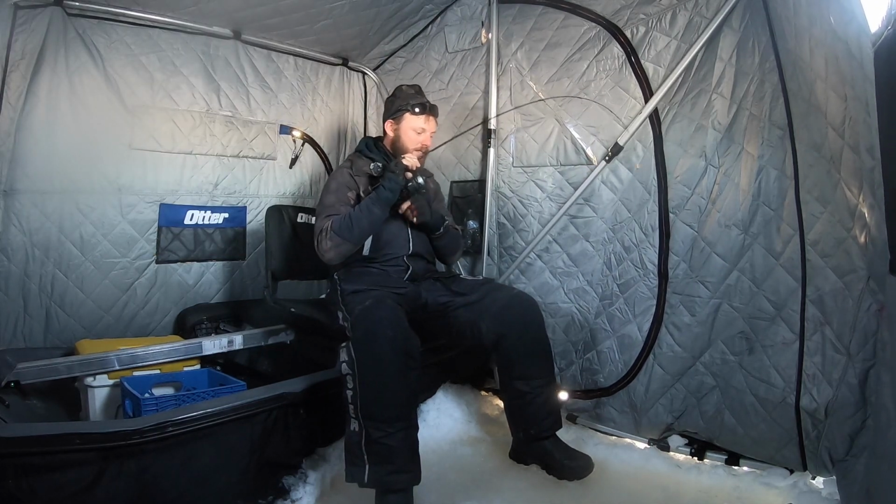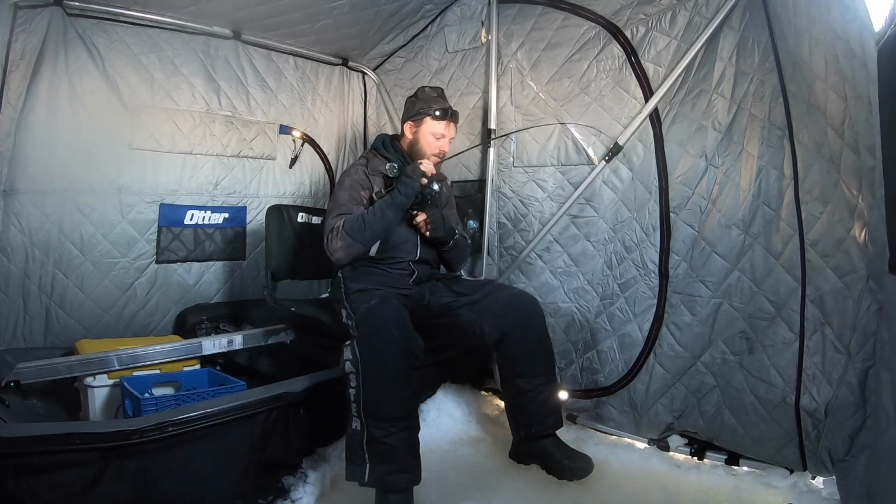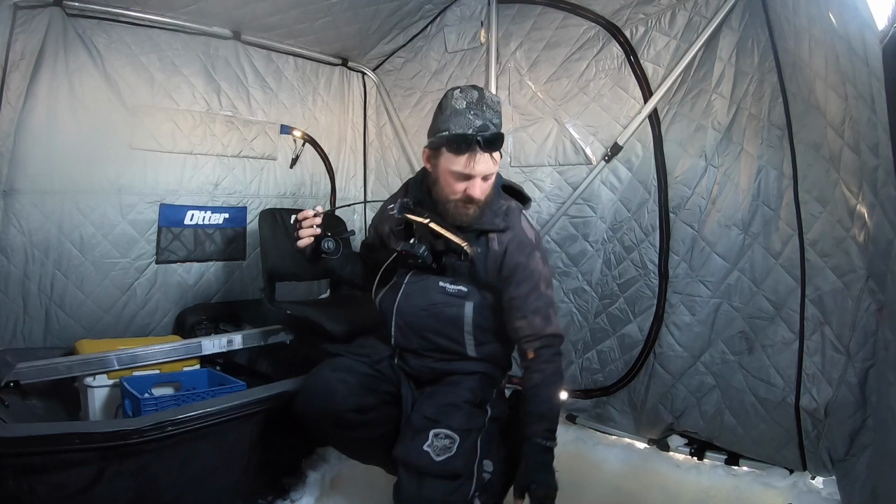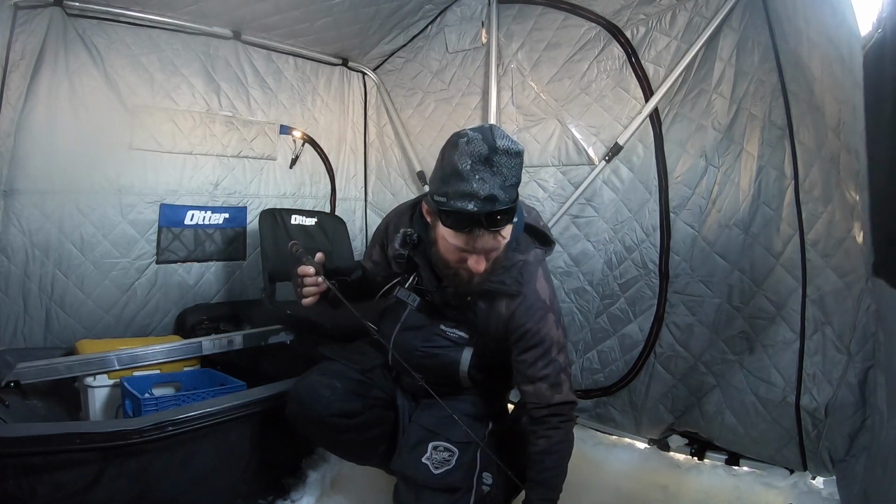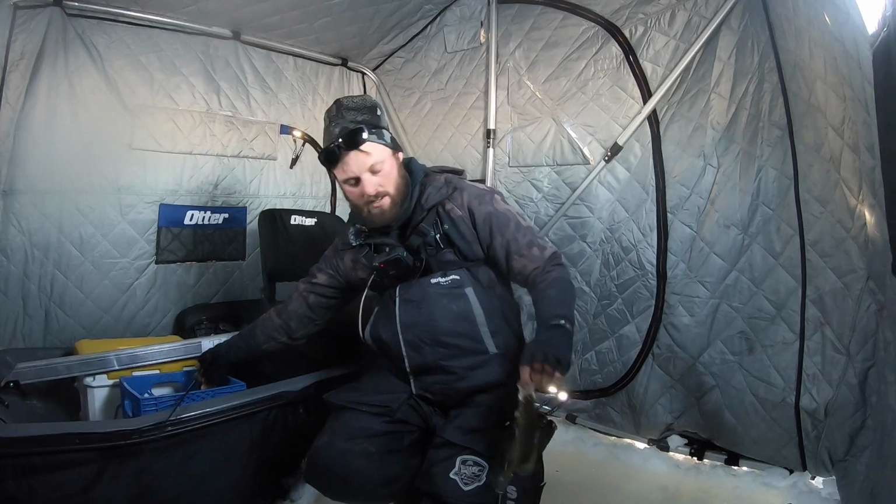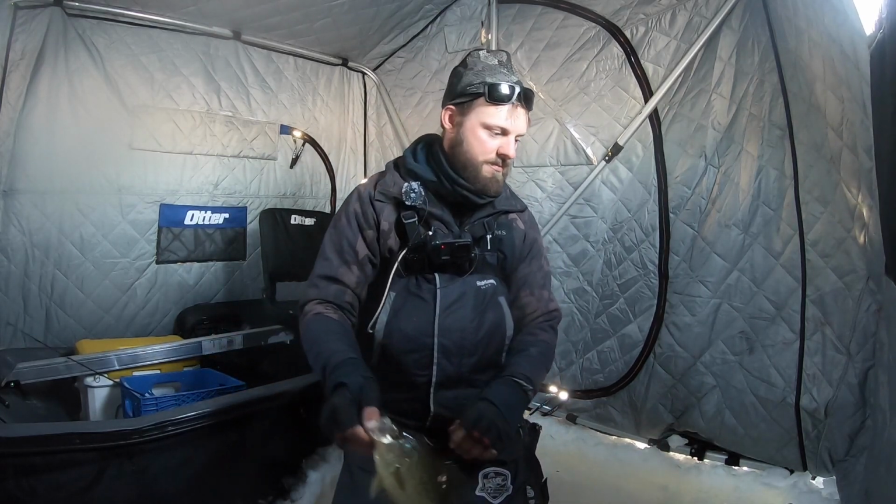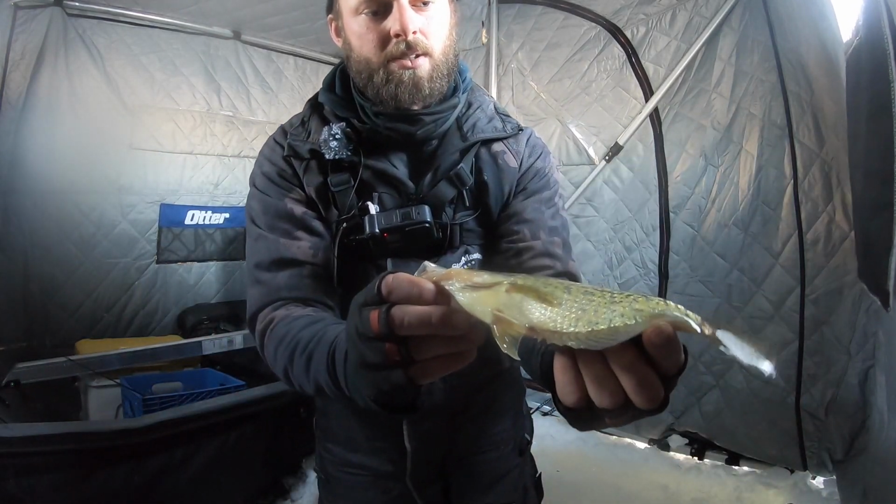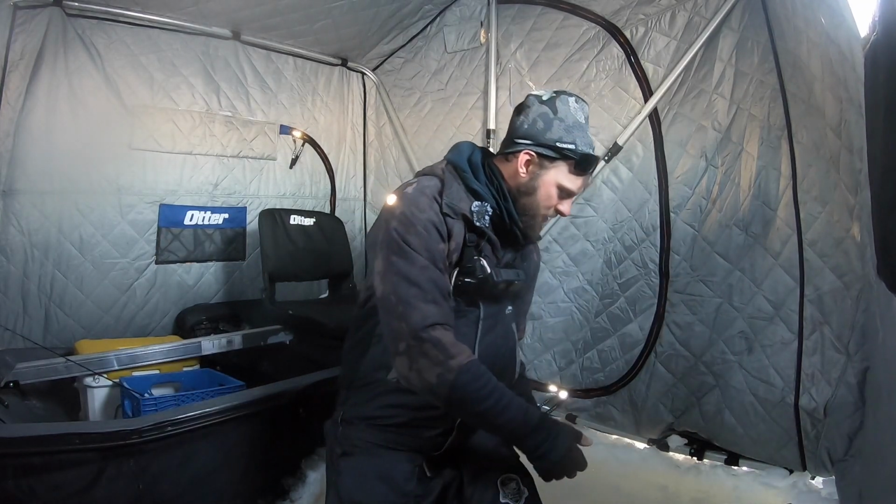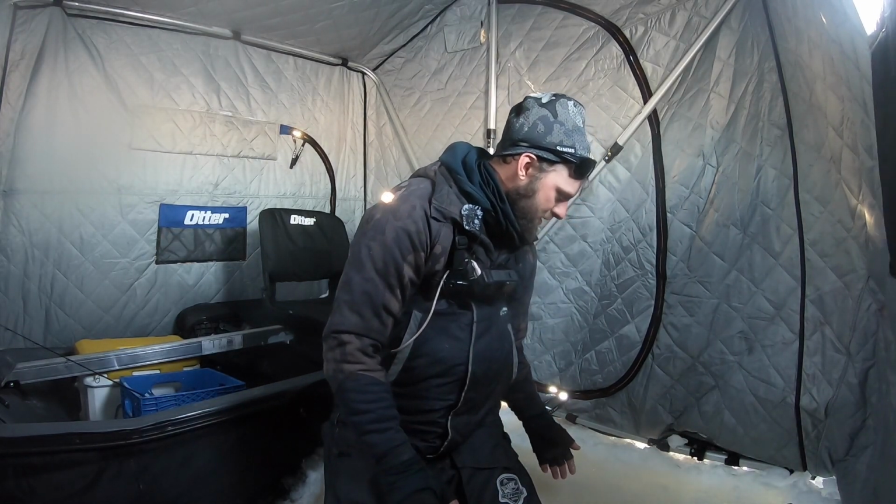Fish on. Feels not too shabby here. Where you at, buddy? But we'll take him like that. That one took a little bit more to work. Kind of came up, stalled out, went back down a little bit, came back up. But catching them right there. There we go. Another nice, just kind of average, standard eater size fish, which is exactly the hook sets we're after today.